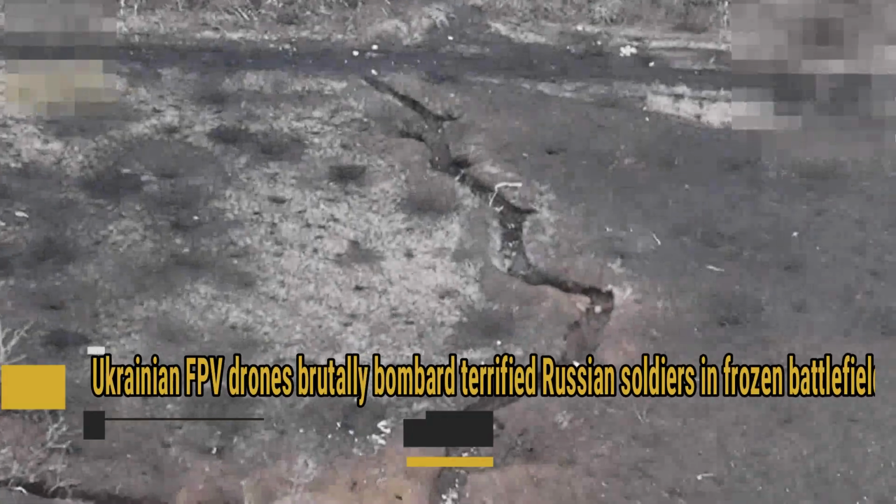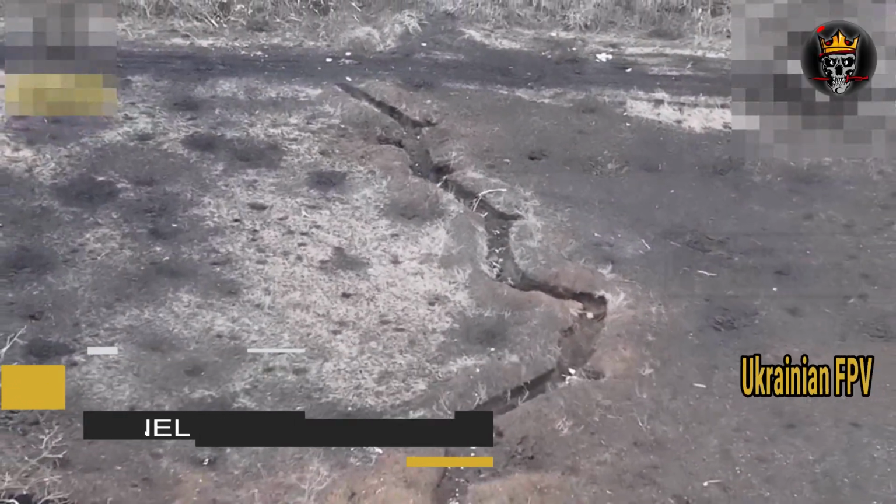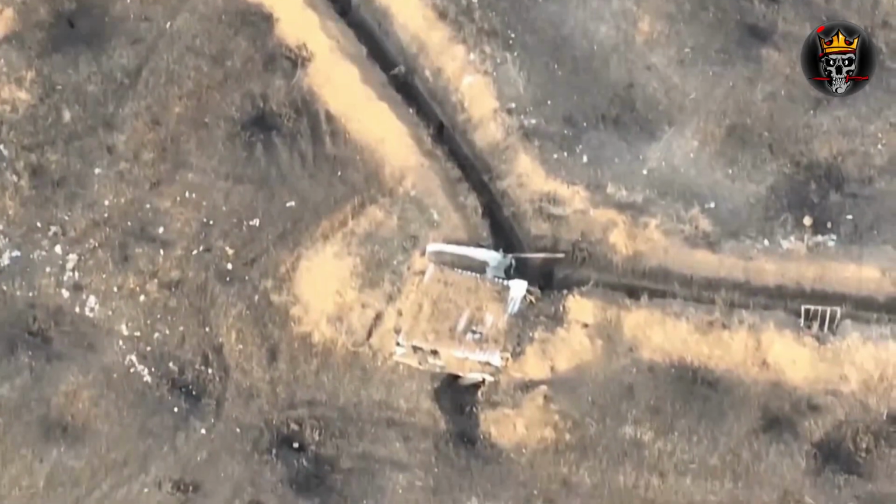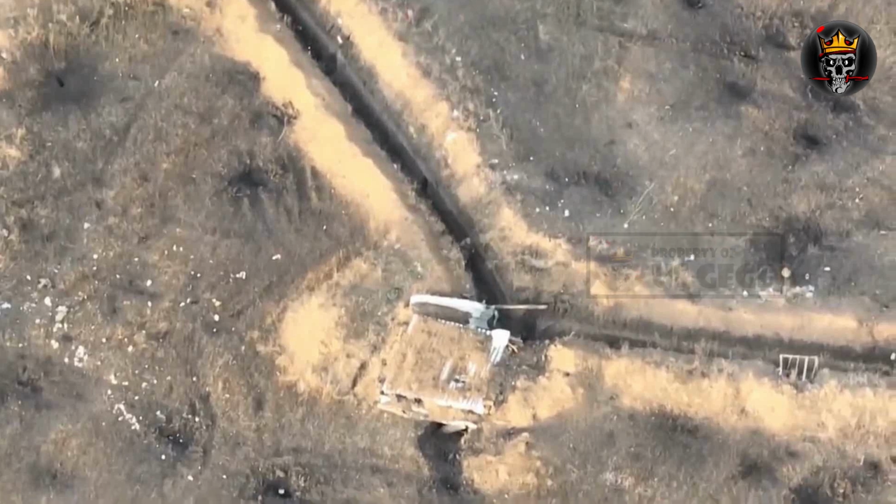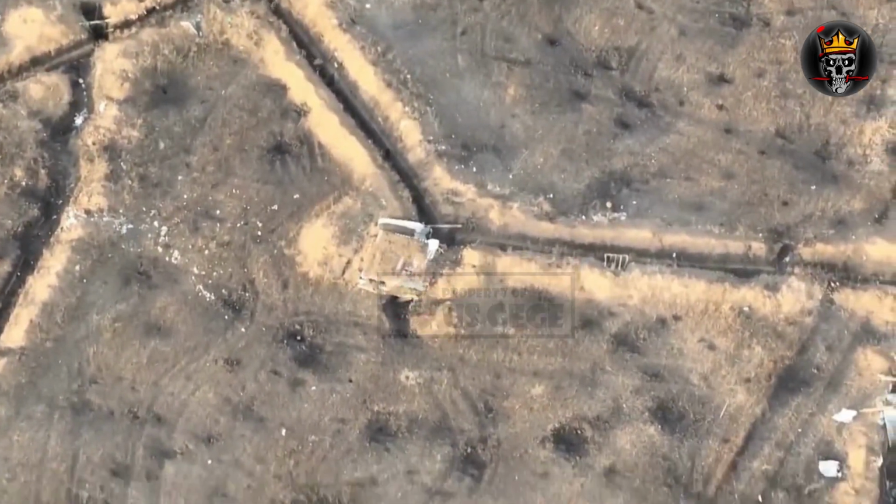Ukrainian FPV drones brutally bombard terrified Russian soldiers in a frozen battlefield. As reserves of armored vehicles run out amid catastrophic losses in Ukraine and Western Russia, the Russian military is normalizing assaults in civilian cars. And not just any civilian cars, but Lada GEGE, compact models that are just 16 feet from fender to fender and weigh slightly more than 1 ton.